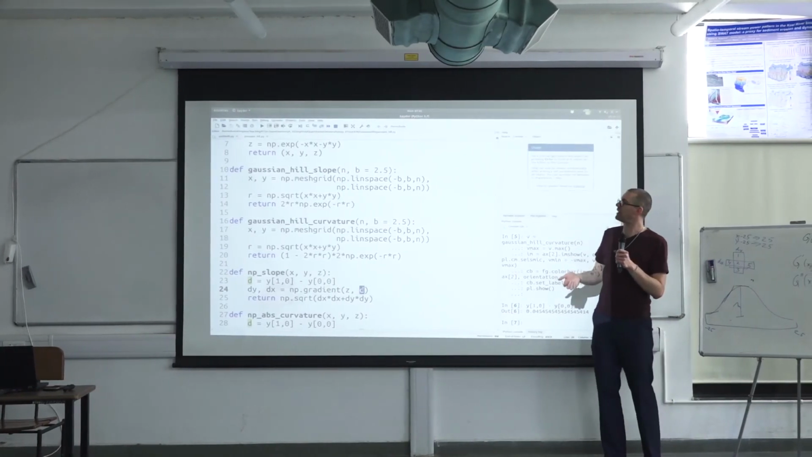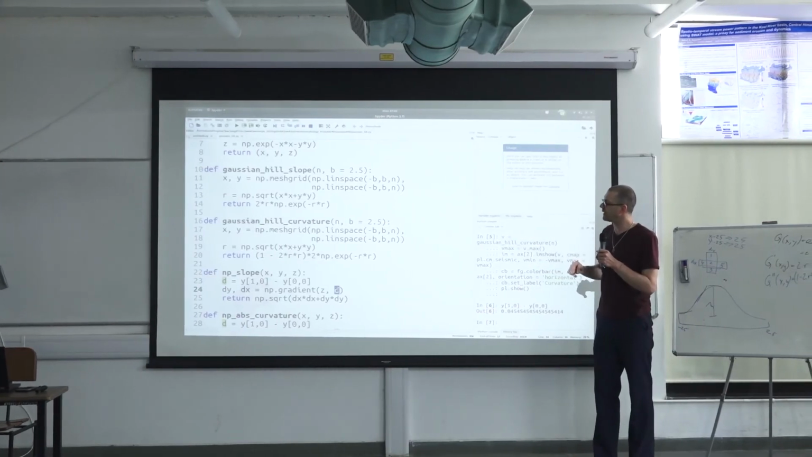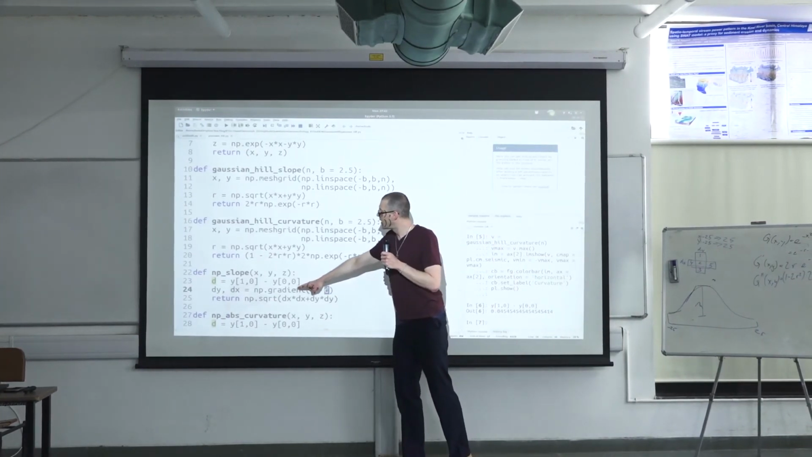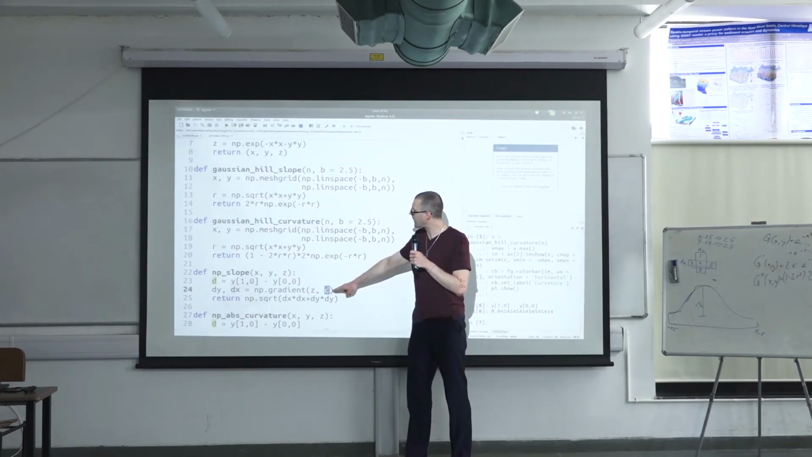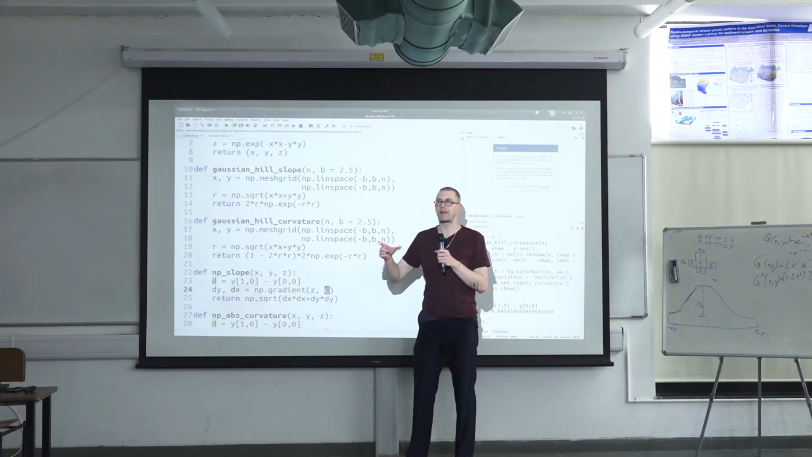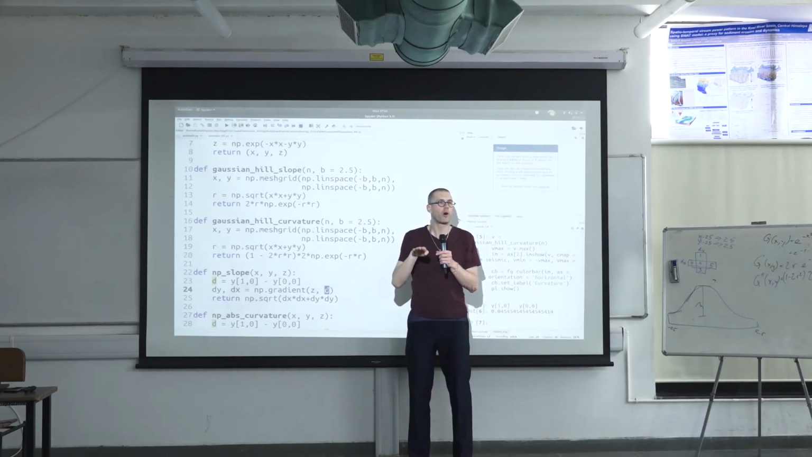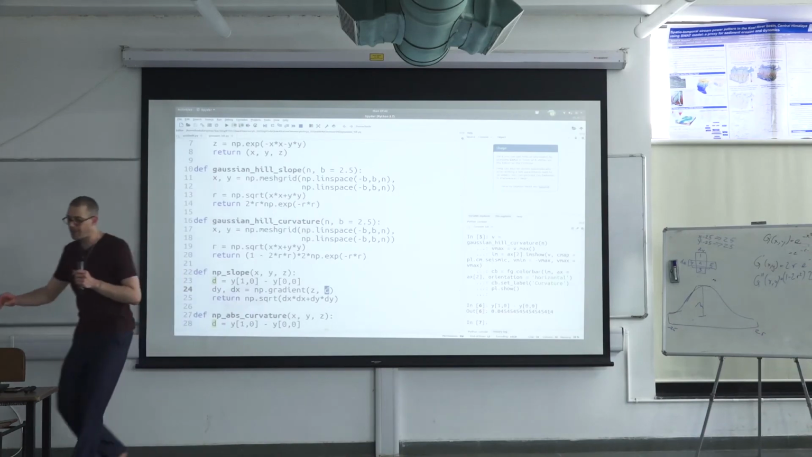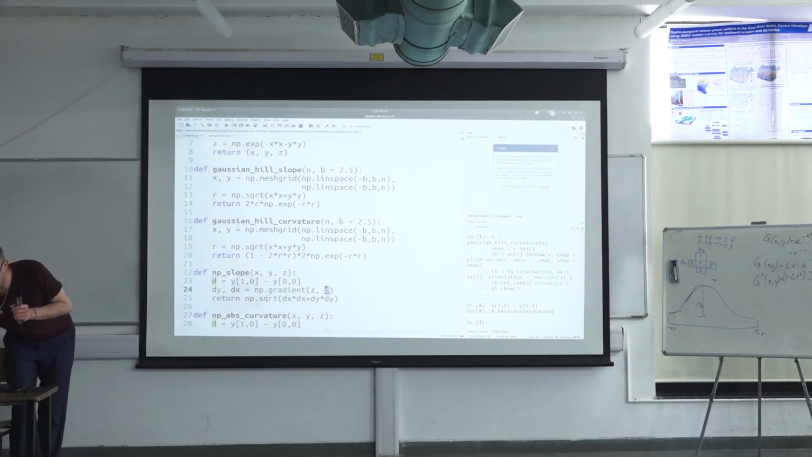And that goes really, really quick because that's code written in C. And we just need to tell NumPy that we are using the distance, the step size. NumPy needs to know the step size because the gradient depends on rise over run, right? So you need to know what is the horizontal distance. That's the cell size.